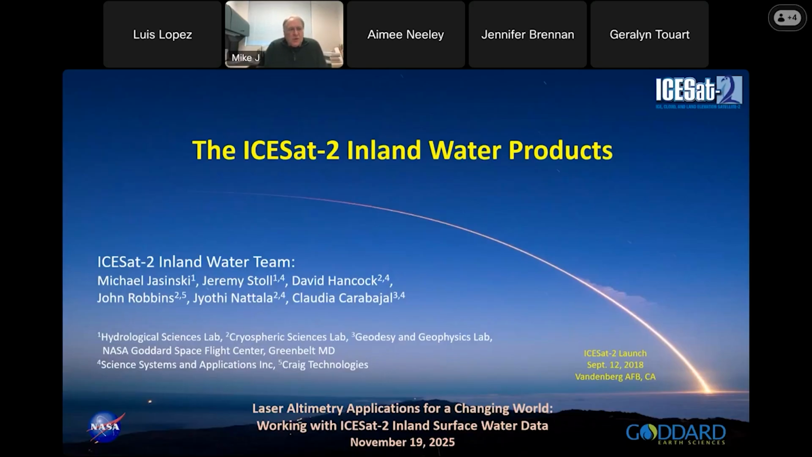Okay, so the team here, the core team. We've had a lot of team members come in and go out, but the real core people who have been with us since the beginning are, besides myself, Jeremy Stoll in our lab, David Hancock and John Robbins. They helped us with the theory, and we've had other folks along the line, either programmers or advisors like Jyoti, Natala, and Claudia Carvajal to help us along the way.